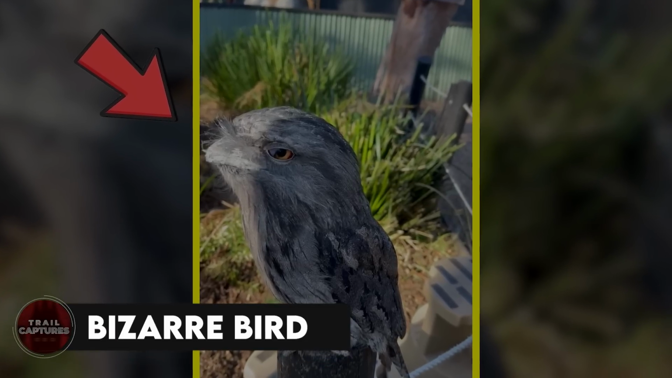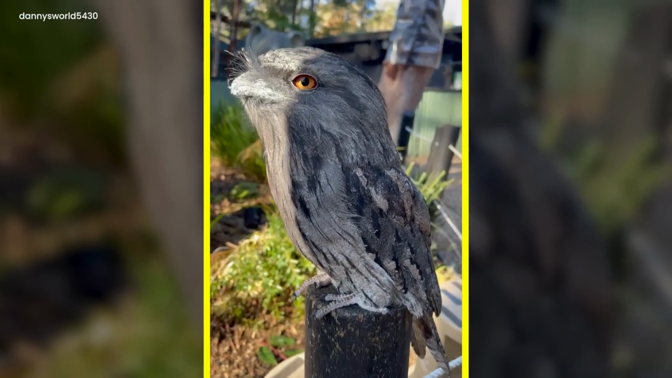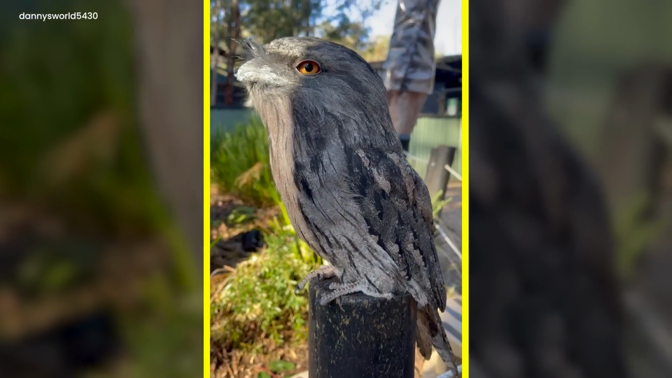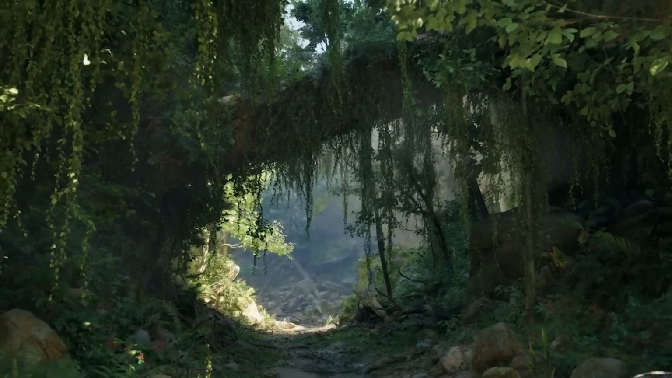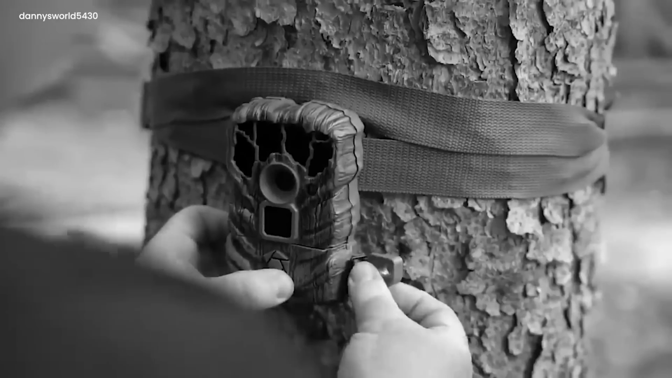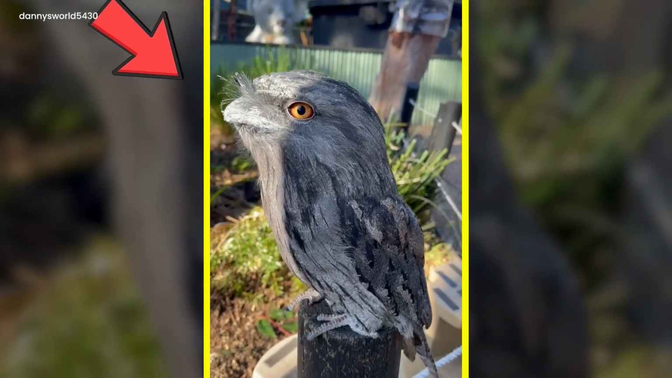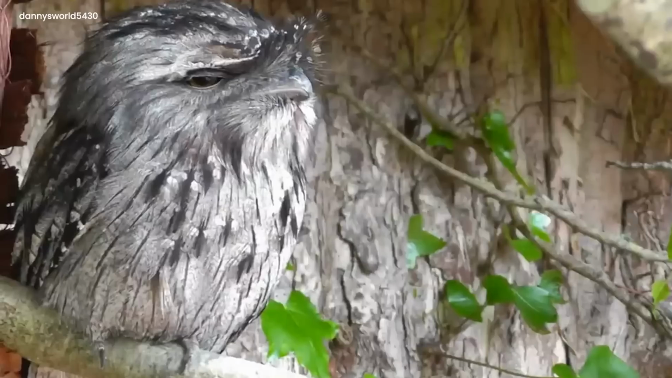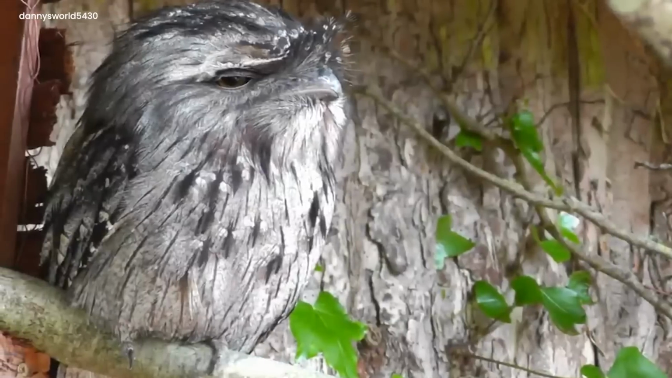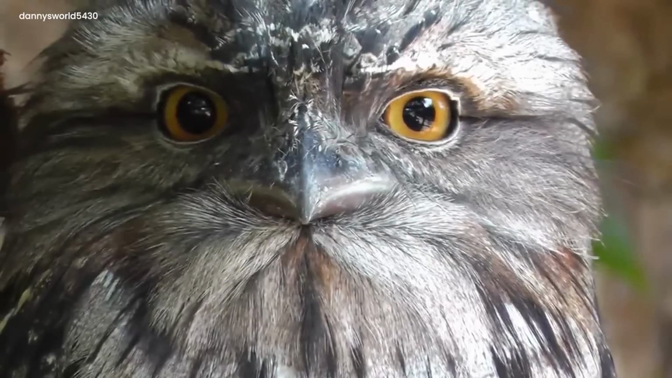Bizarre bird. Once upon a time, in a hidden forest, something really strange happened. A camera hiding in the trees took a video of a really odd bird. A funny-looking bird sitting on a piece of wood. Its colors were crazy, so bright and weird. The bird's beak was bent in a strange way, like it was smiling in a silly manner. As the camera clicked, everyone wondered, what's this bird?